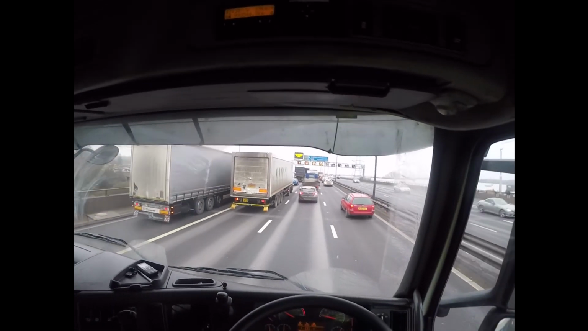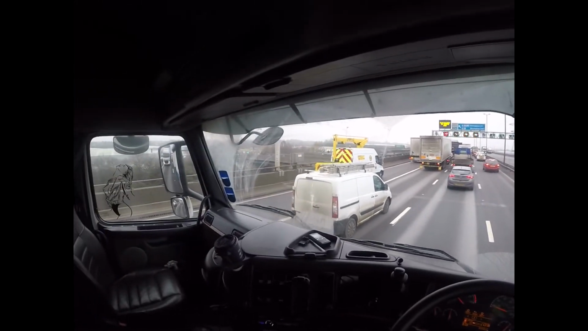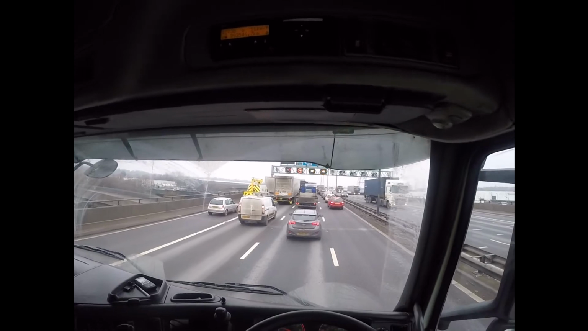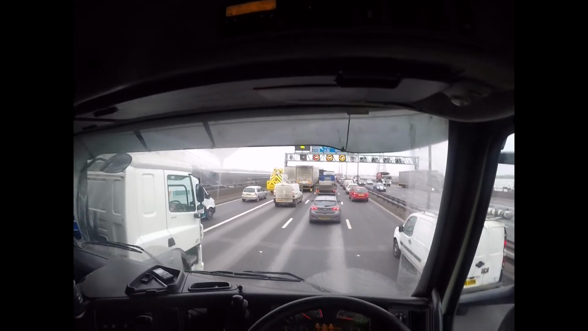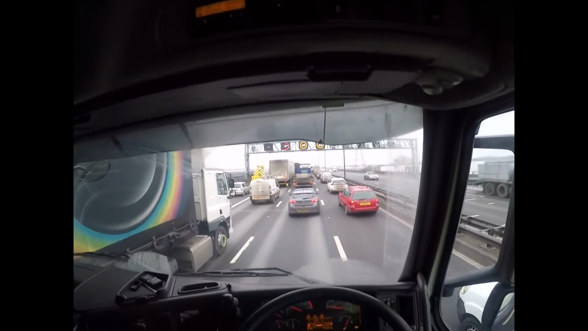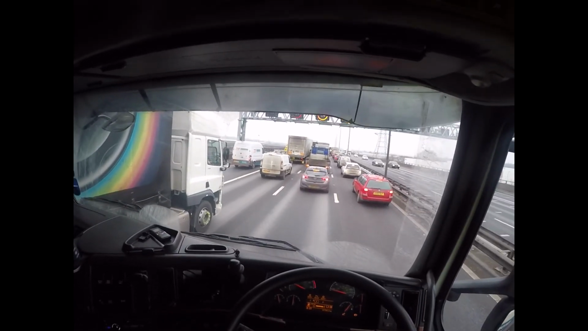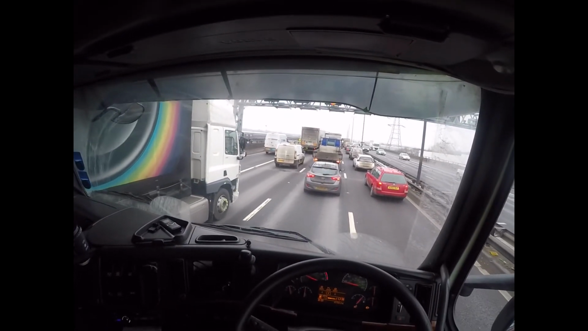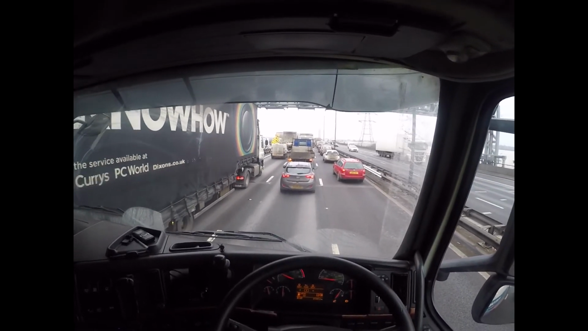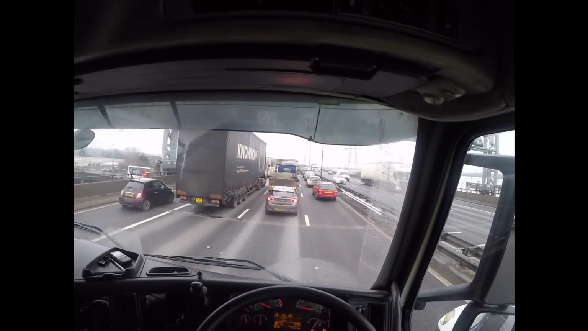Yes, for those of you thinking of coming into lorry driving, welcome to the M6 car park. It's got a sign there, but we can't go over 40. We're doing 10. I don't think we're going to get any speeding tickets today.